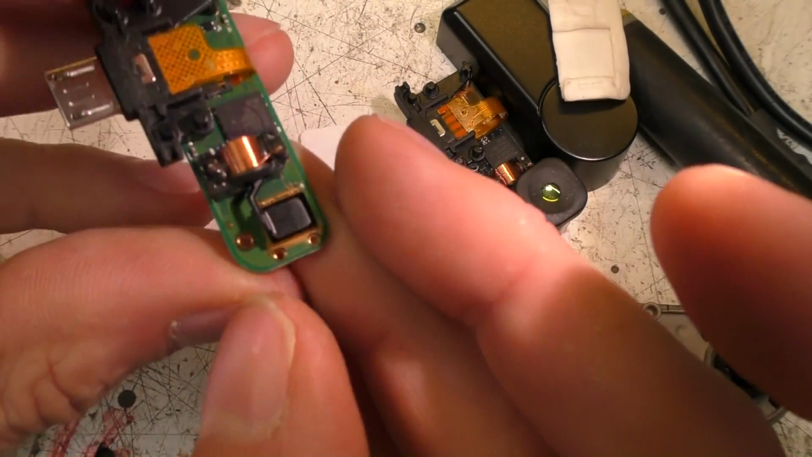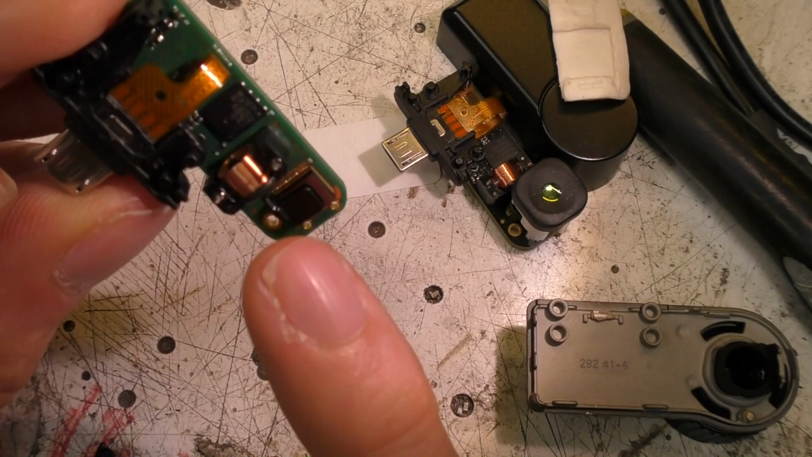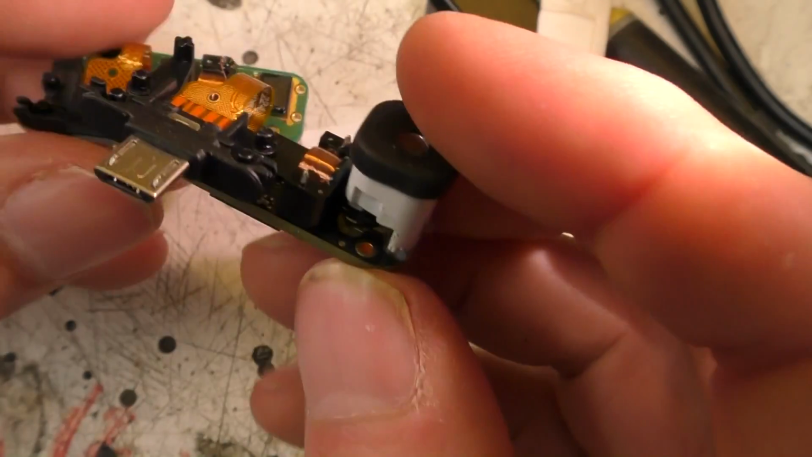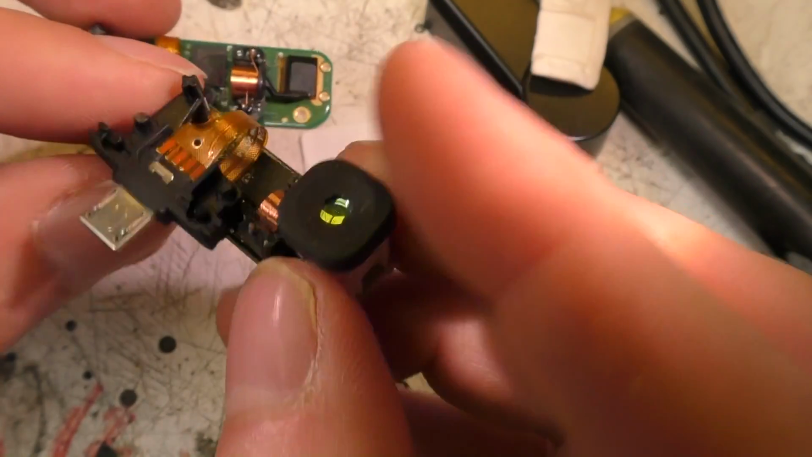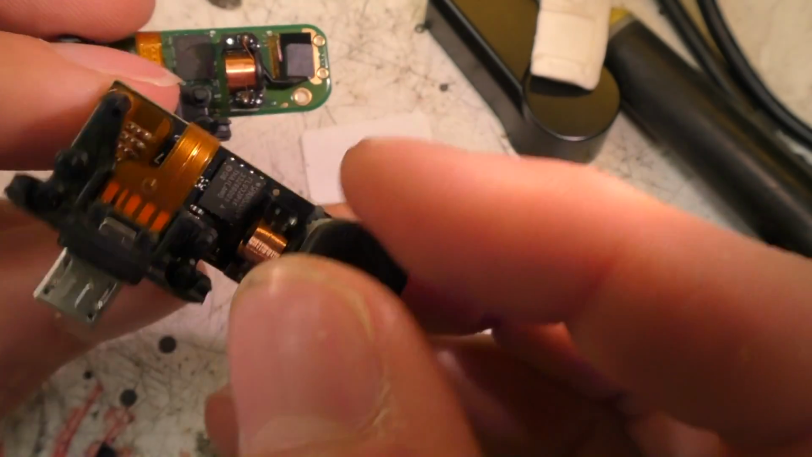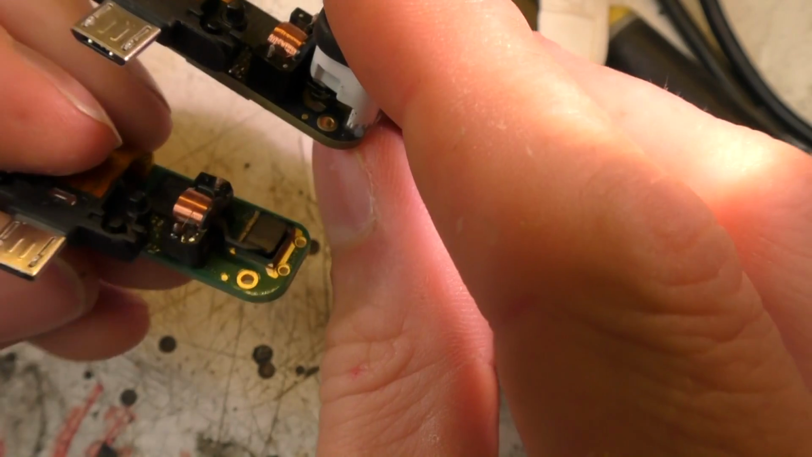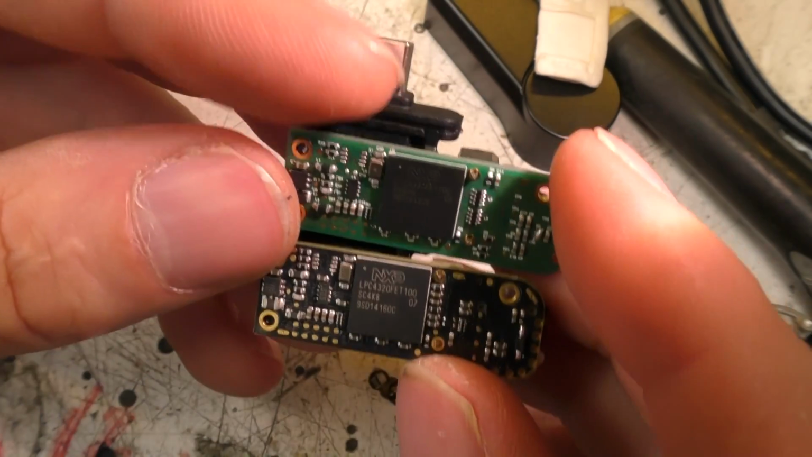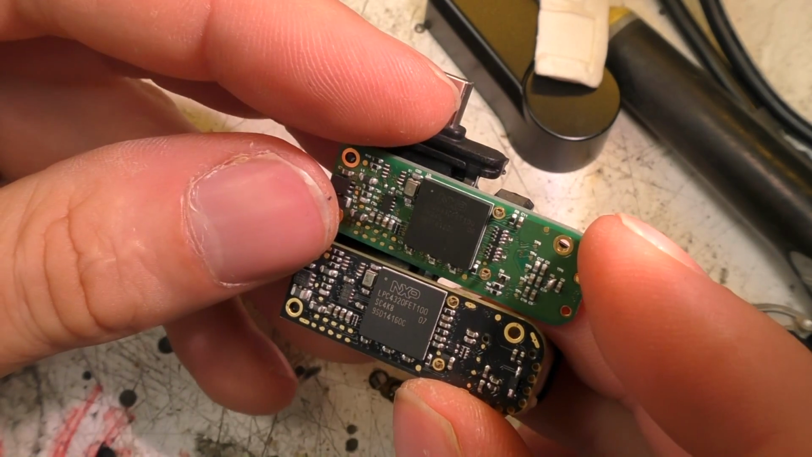And we've got this little plastic shutter for the calibration. This one's sort of still okay, so I don't really want to take the lens cover off this one. But again, like the other one, it's using the NXP LPC4300.